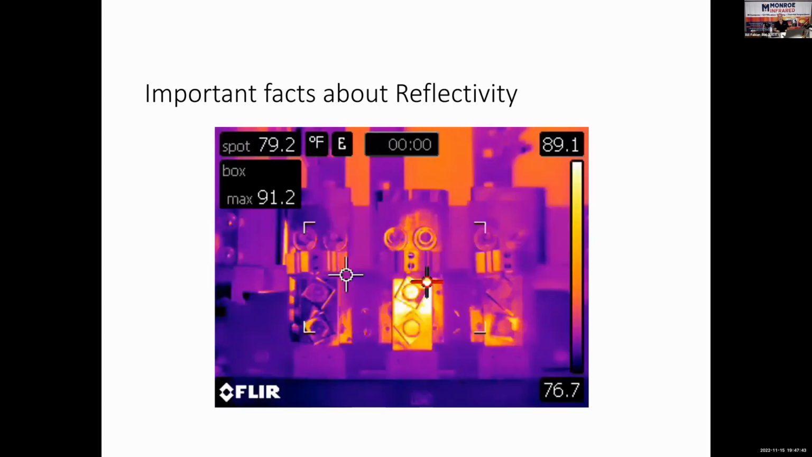I know I'm beating that one to death, but check this video out. I'm looking at this big thermal image that you see right here, a 480 volt electric panel, 3 phases. A phase on the left, B phase in the middle, and C phase on the right. B phase, that center phase, looks warmer. I'm standing right in front of it. That's actually my body heat reflecting off of B phase.